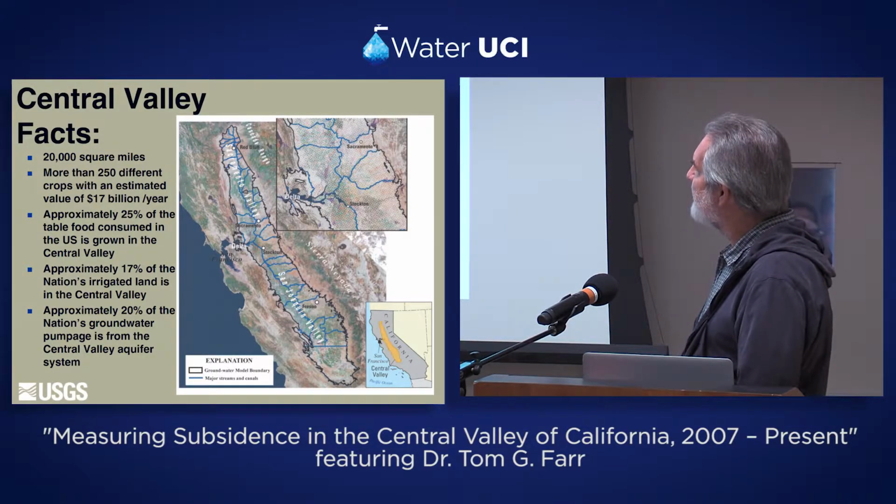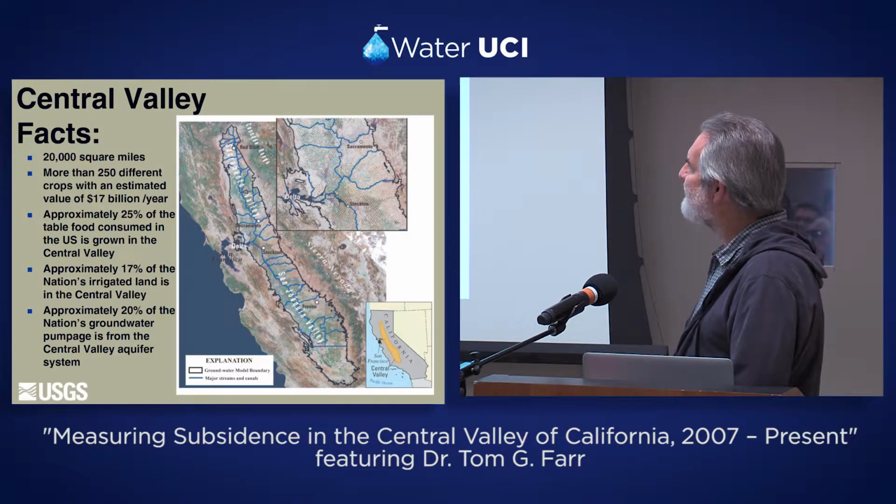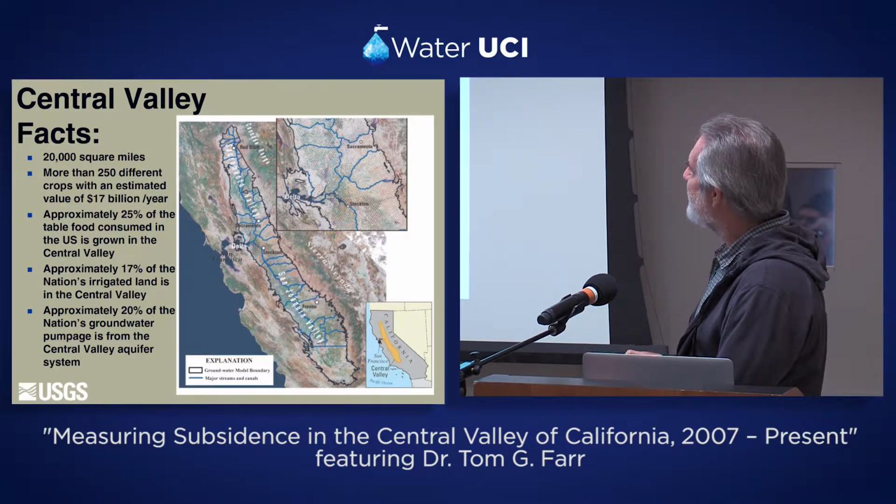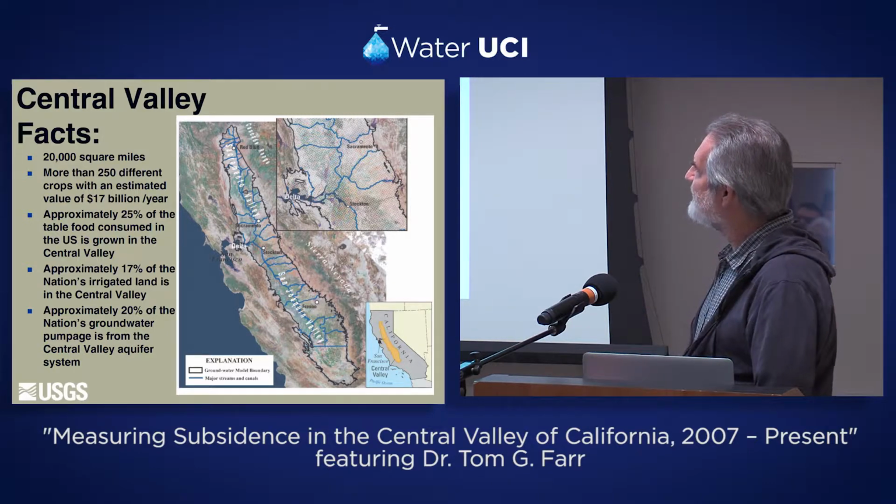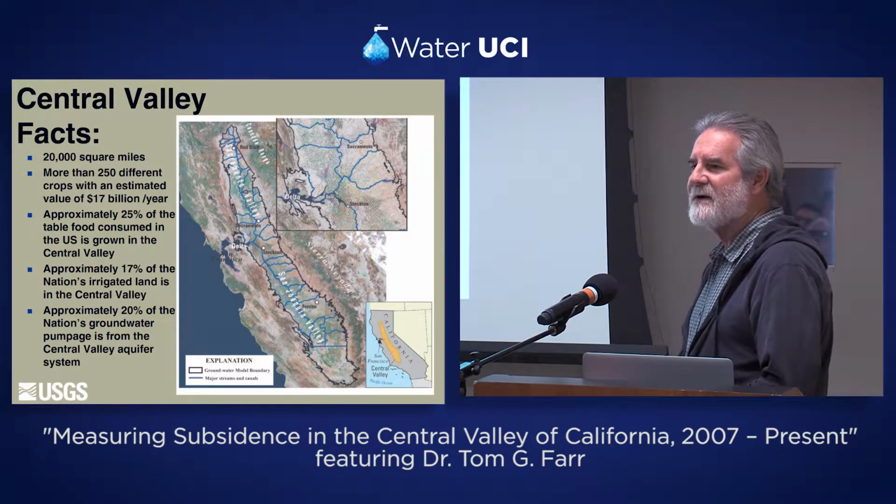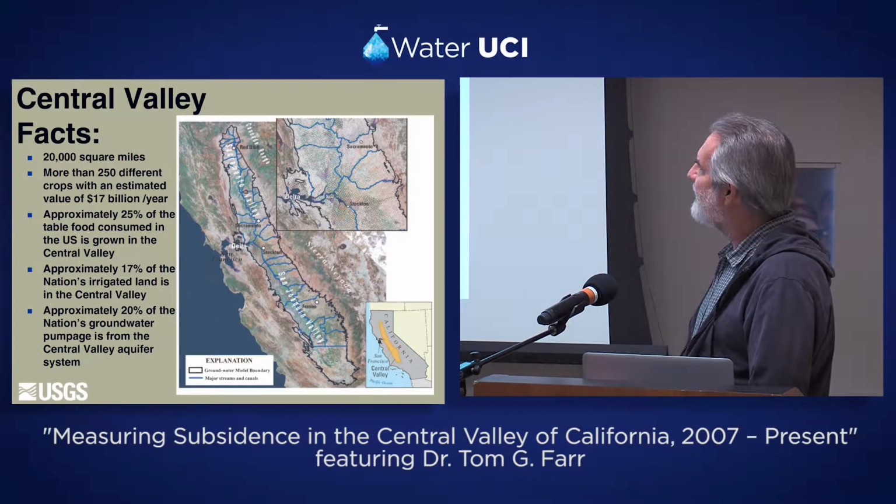Focusing on the Central Valley again, it's kind of surprising. It's a place that a lot of us don't really know that much about, but it's basically the whole central part of the state, between the Sierras and the Coast Ranges. I was kind of staggered by the amount of food that's grown there relative to the whole country.